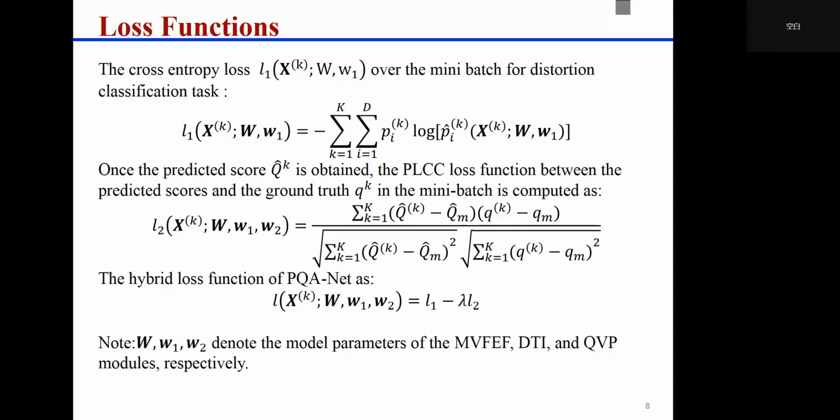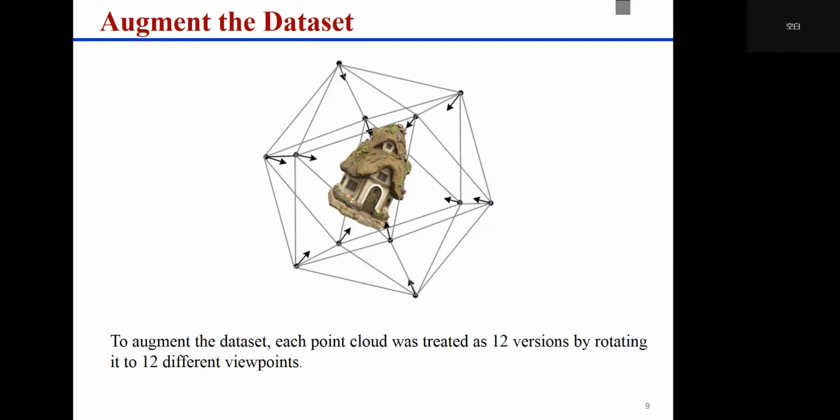By taking the accuracy of the distortion type classification task into account, we defined the hybrid loss function of PQA-Net as L. To augment the dataset, each point cloud was treated as 12 versions by rotating it to 12 different viewpoints, as shown in the above figure.